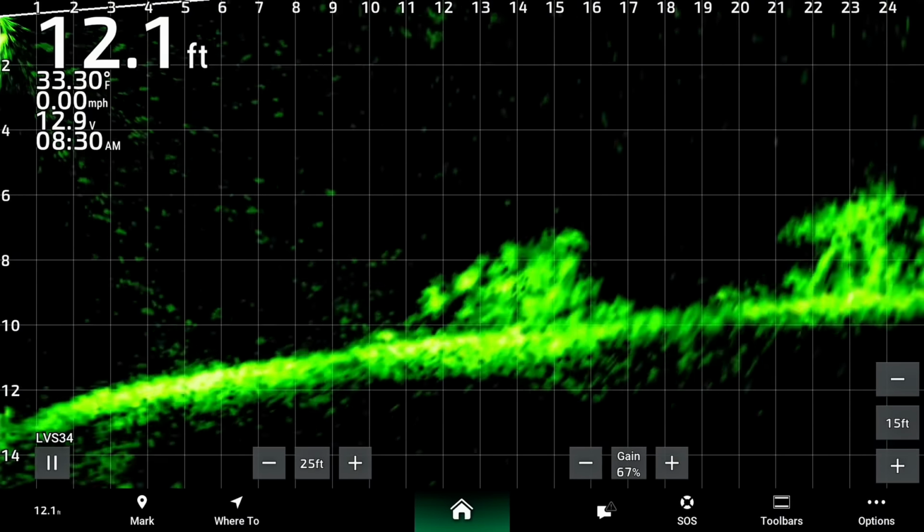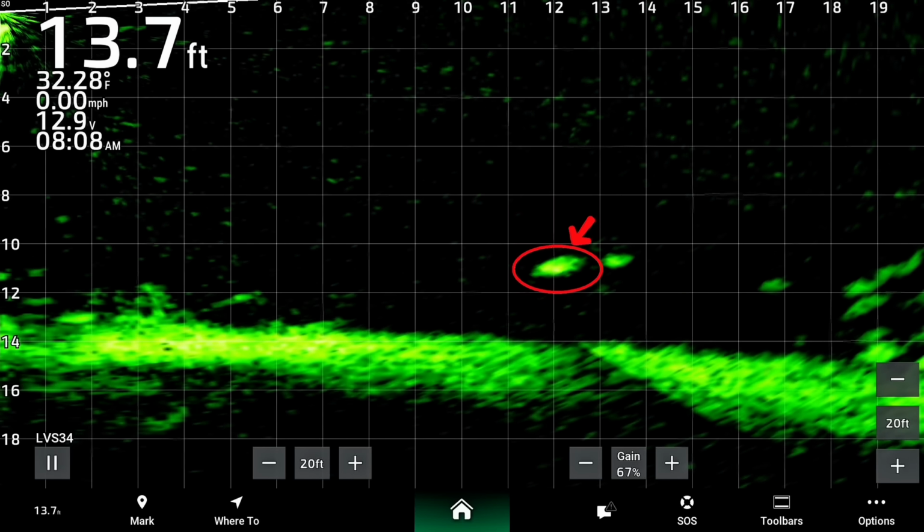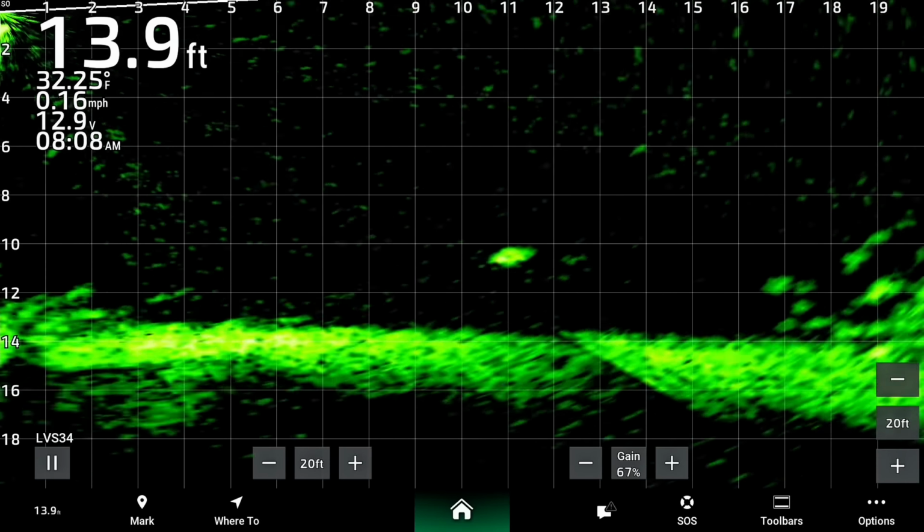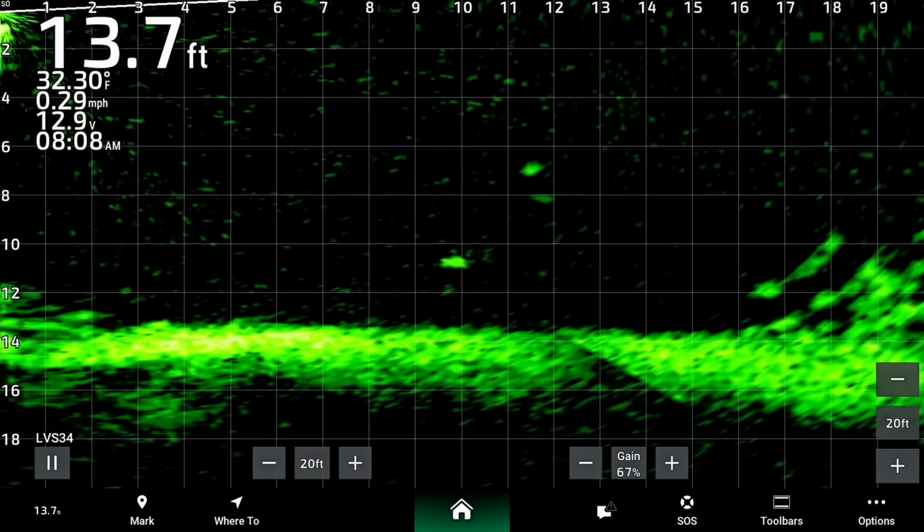As we get through some of these clips, I'll have better explanations of how to actually size them. But what you will notice is that the bigger crappie usually stand out amongst the other fish that are around them.